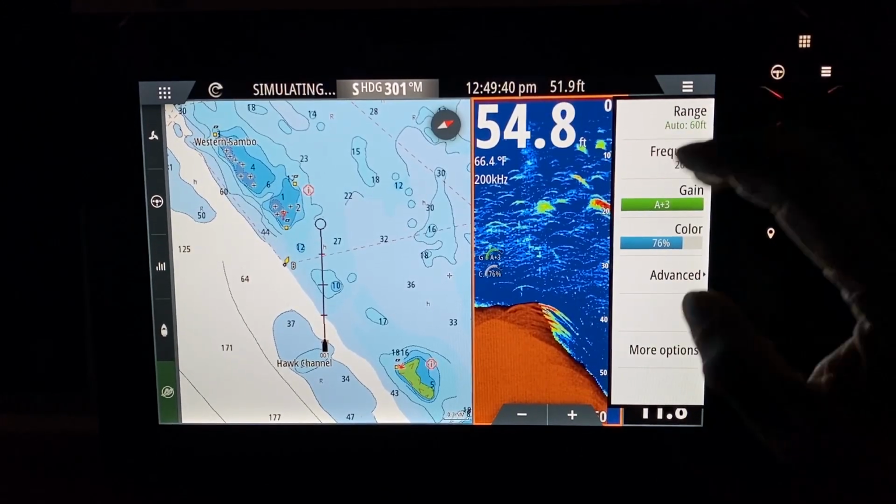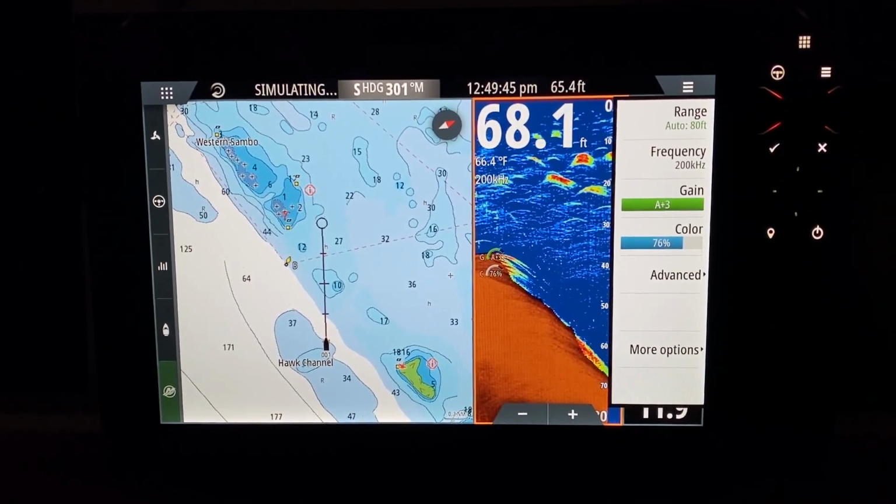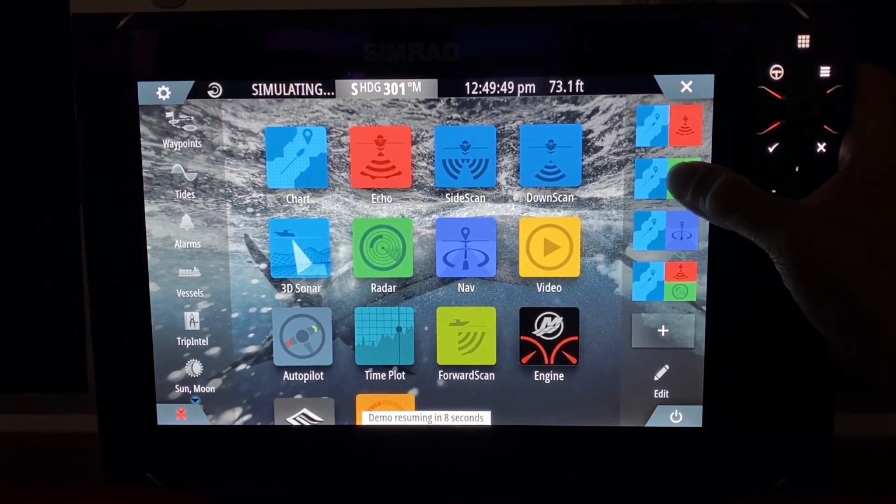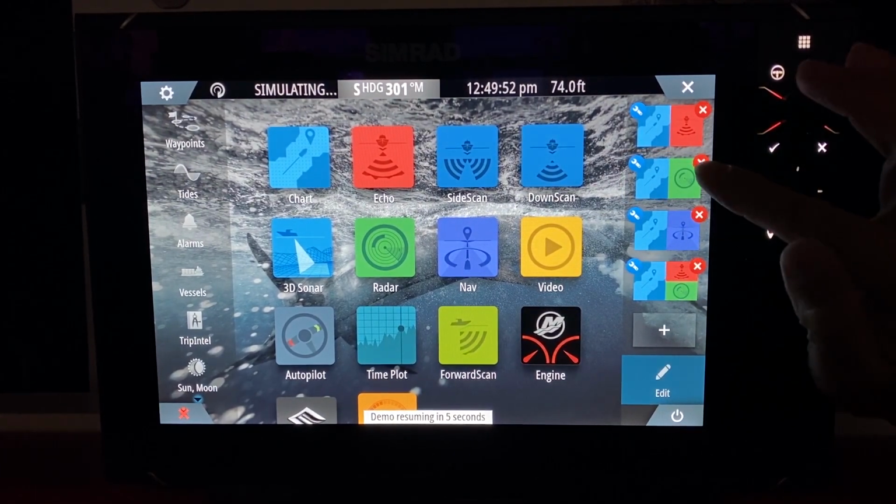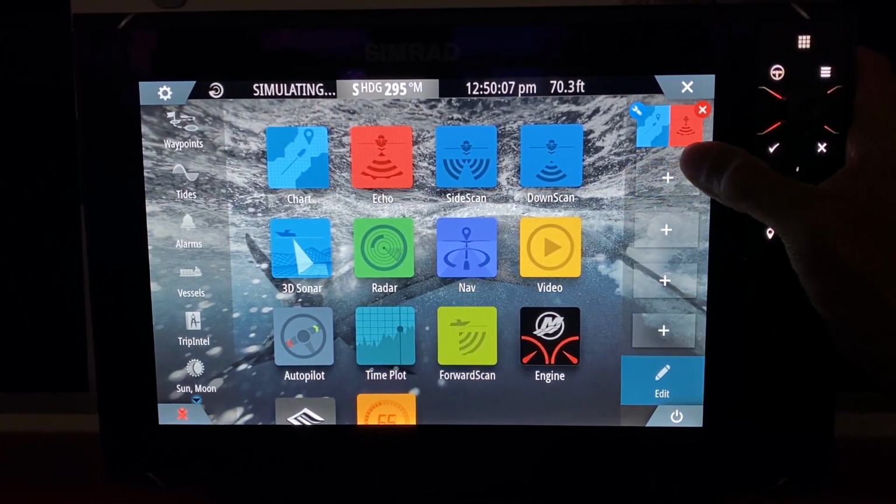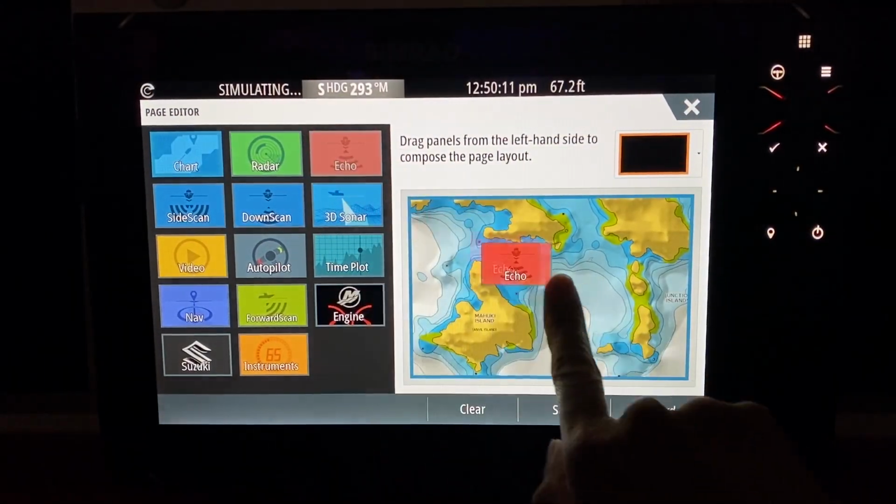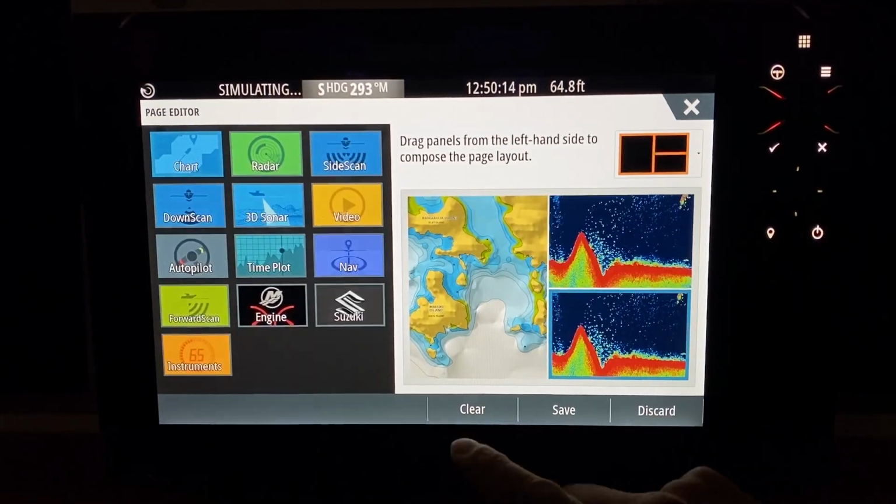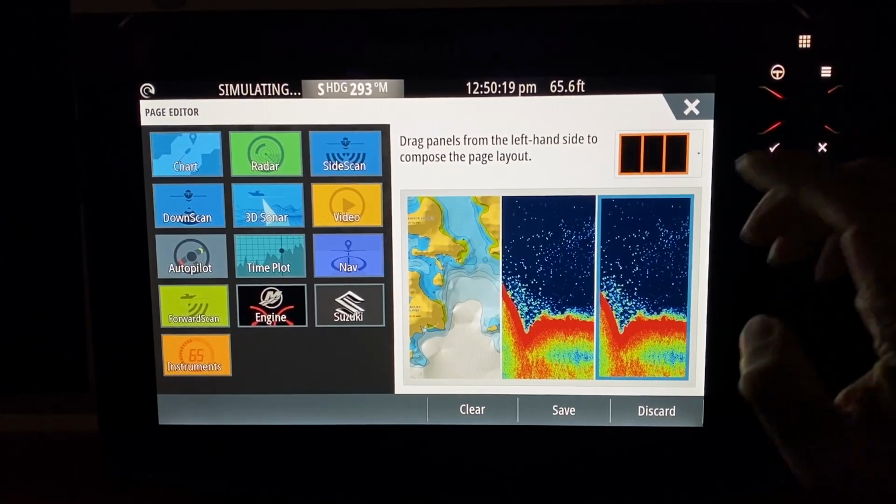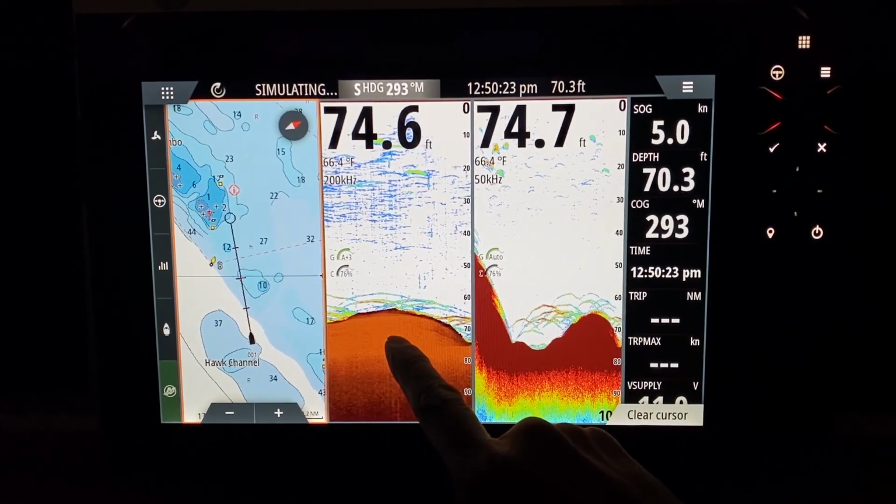Okay, so now we're going to create a charter boat screen, because most people that buy a Simrad are very hardcore people. Hit the page button, get rid of the radar screen because we don't have a radar. Get rid of the autopilot screen because we don't have an autopilot. So I get rid of that screen. Now I create a screen. I want my map. I want my fish finder. I want my fish finder on a totally different cone angle. I want to go vertical. Map, fish finder, save. This is a screen I created.